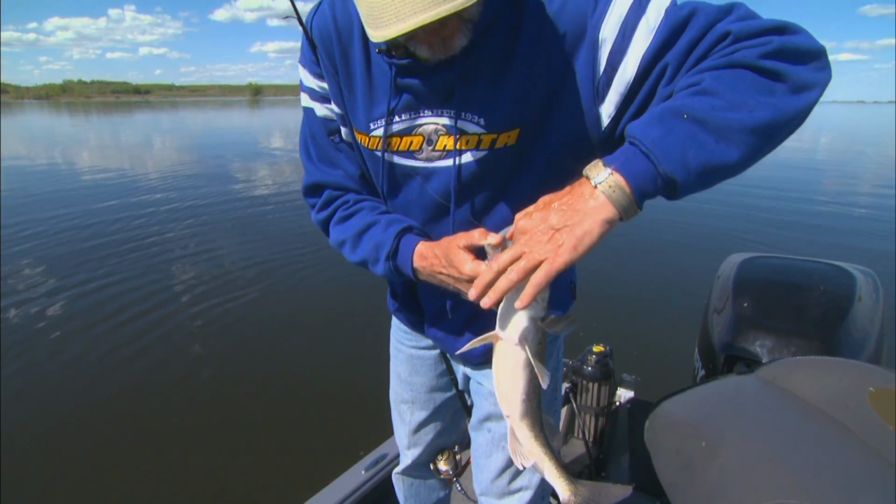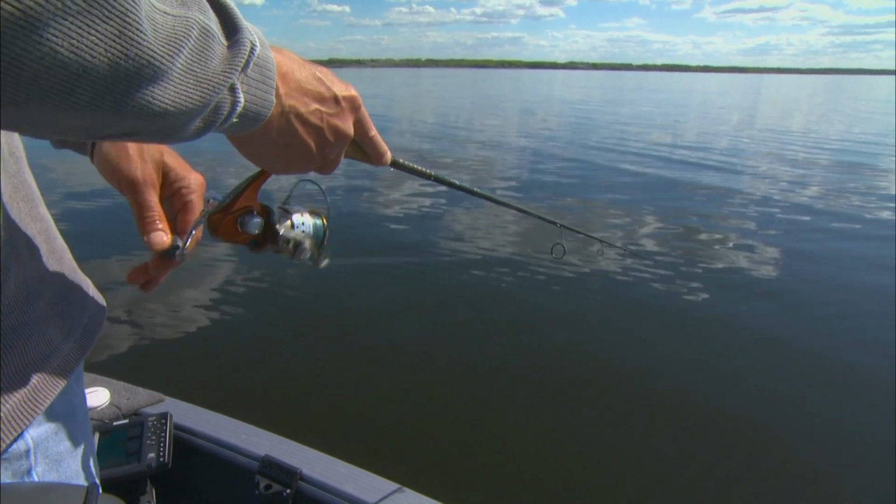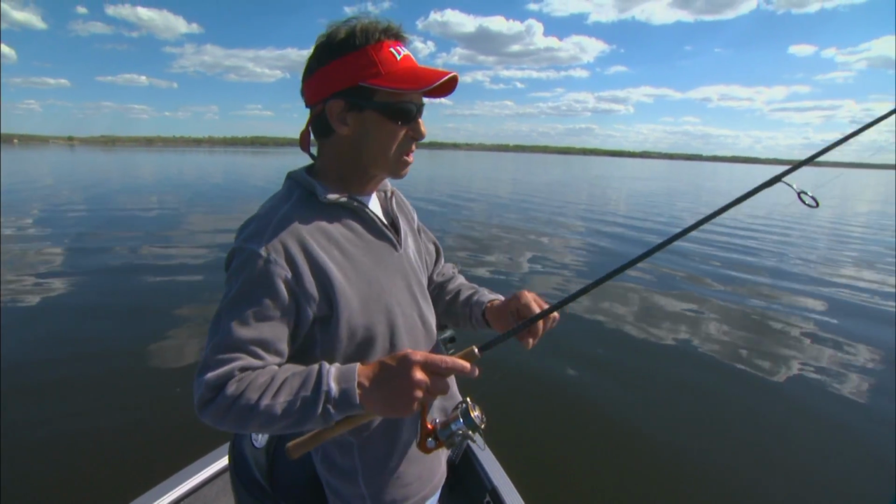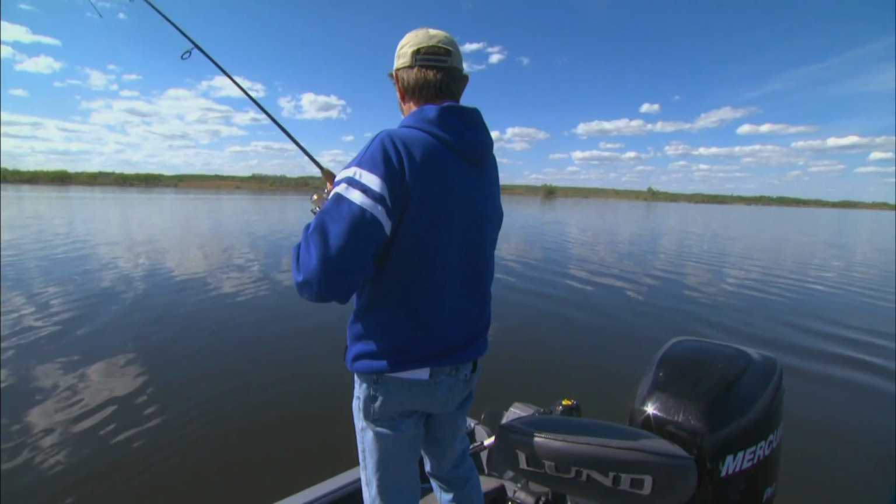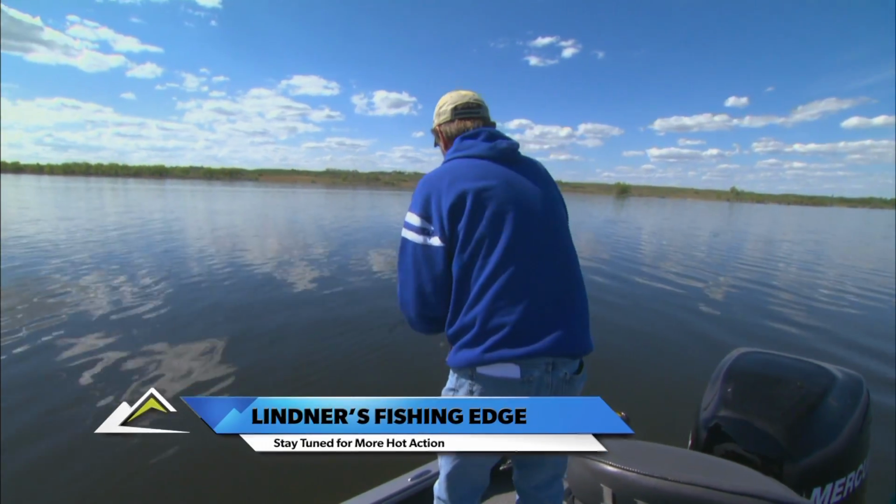Right now I'm throwing this crankbait with a Quantum Tour Edition 7-foot rod, and this rod is about perfect for this. What it has is a moderate to softer action. And what I have it teamed up with, as far as line goes, is Suffix Performance Braid 10-pound test with a 10-pound test fluorocarbon leader. And this is about perfect for this. I can cast a long distance. You have a tremendous feel.